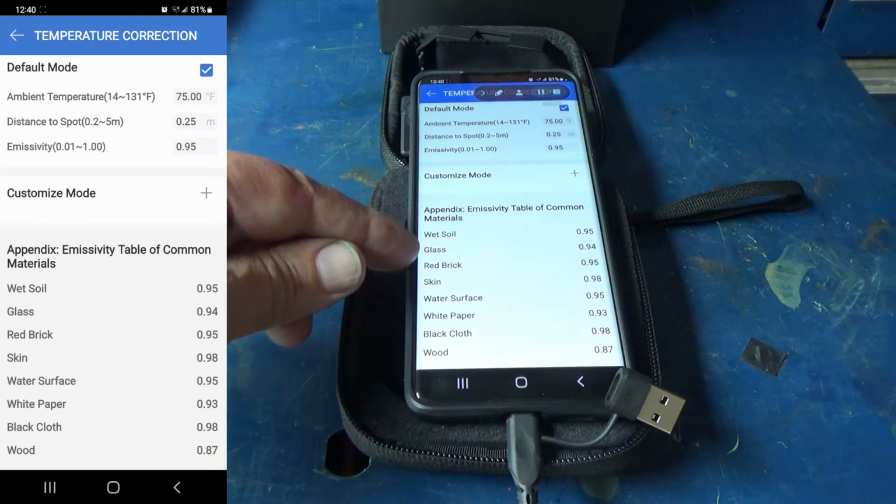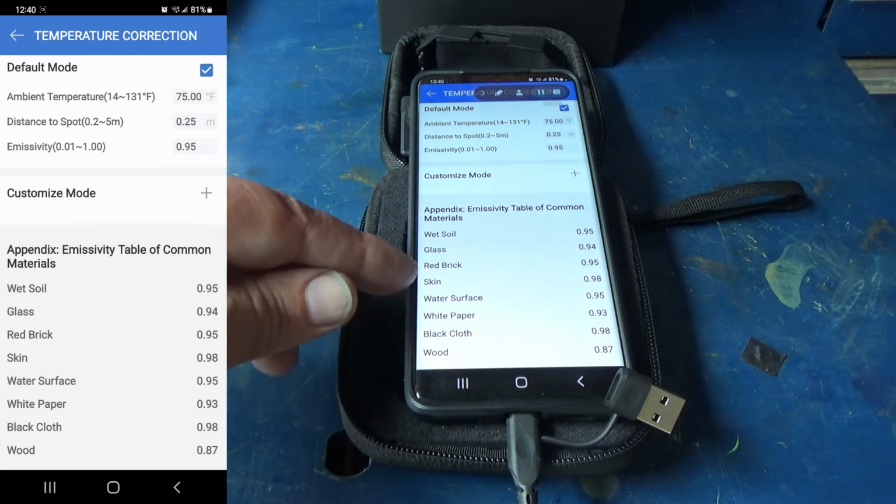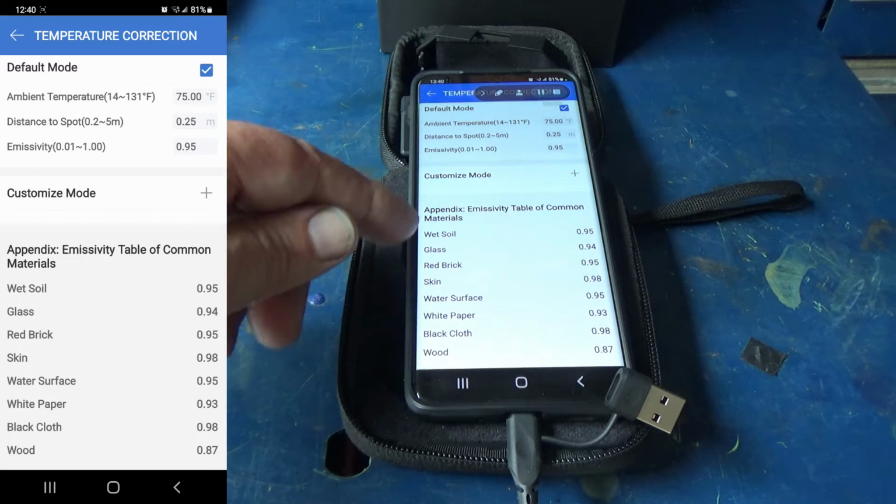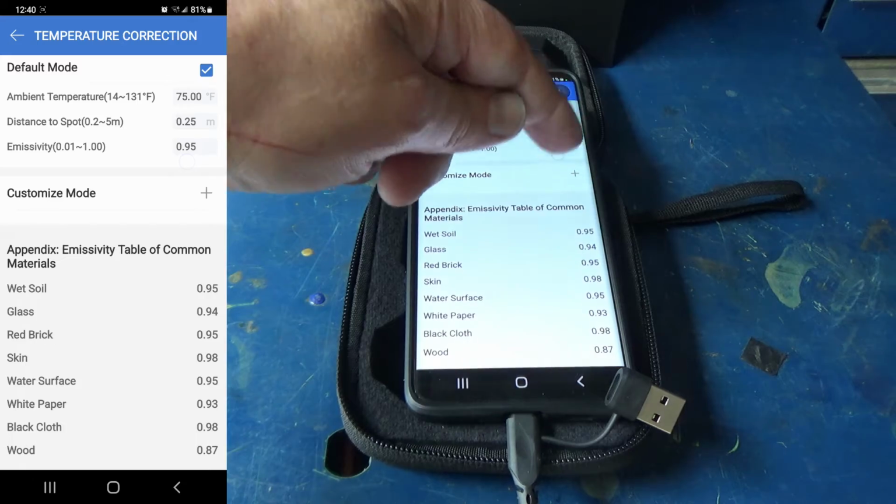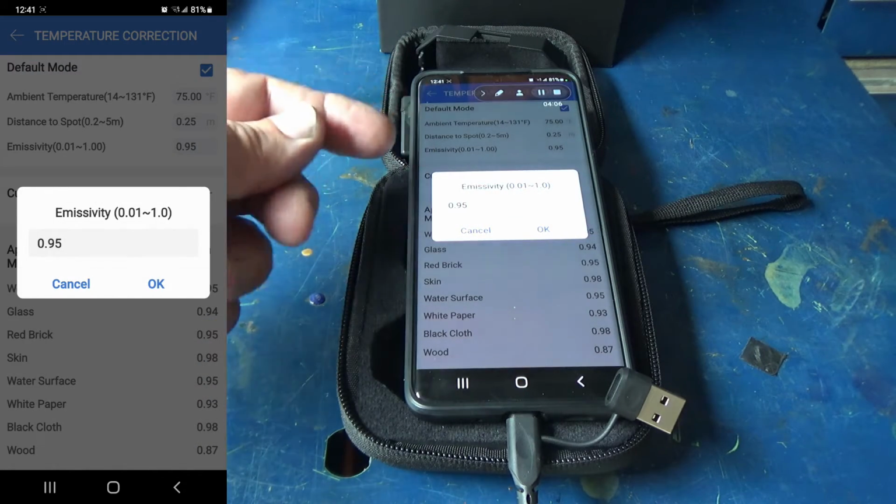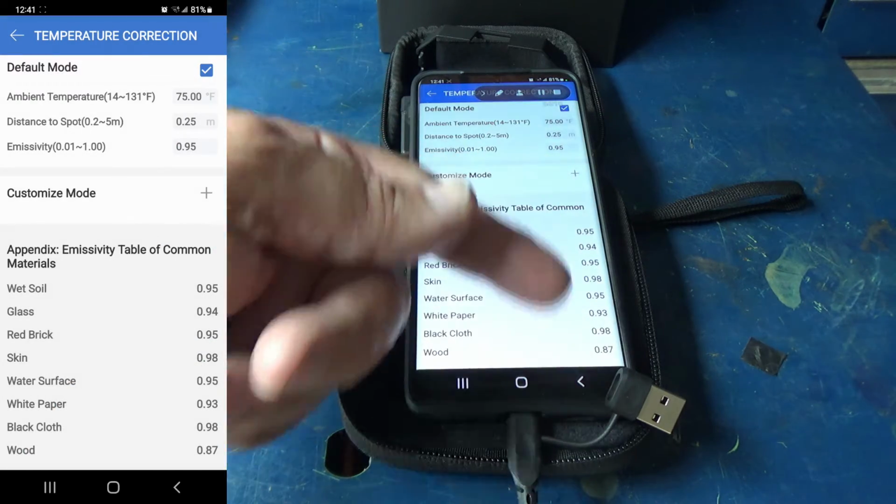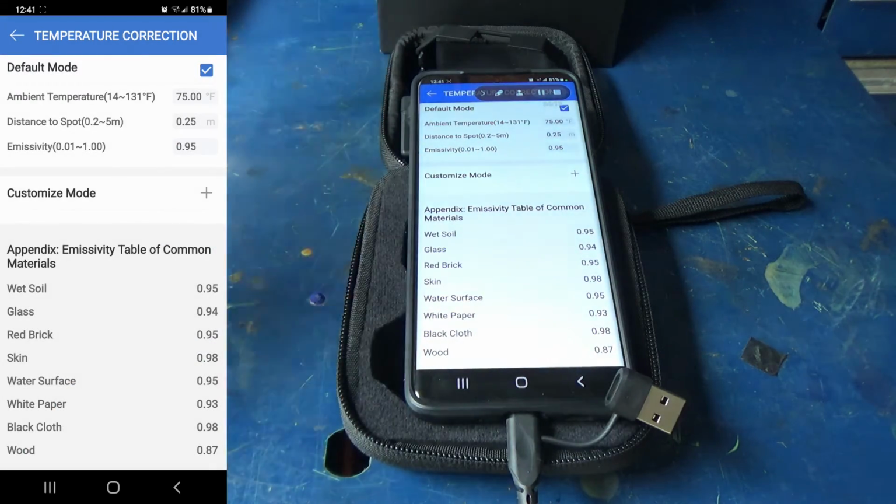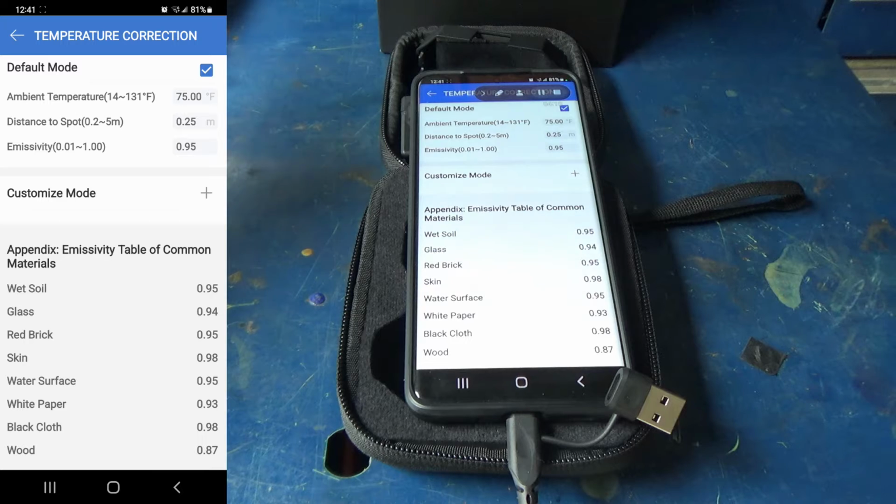So depending on what it is that you're trying to measure temperature, if you need the most accurate temperature reading, you need to set this, which it's set right here. Just hit that little menu. You can set the emissivity, I think is the way that's pronounced, to one of these values here. You can also get on the internet and find even more values, and that will calibrate the software to where it'll give you the most accurate reading.